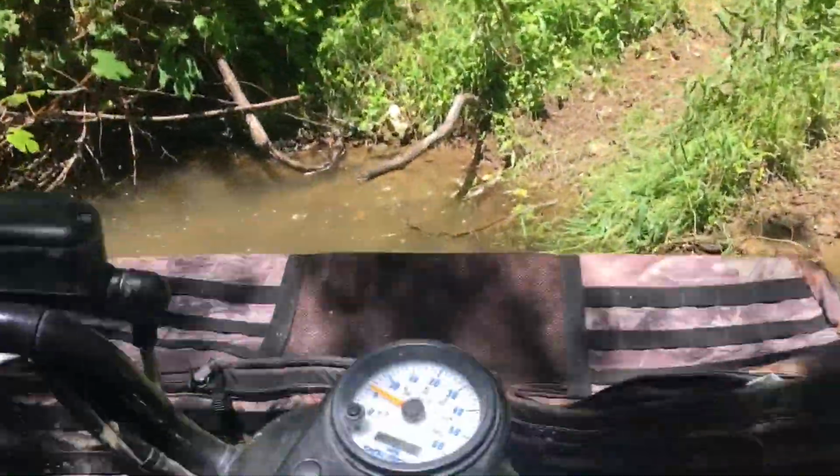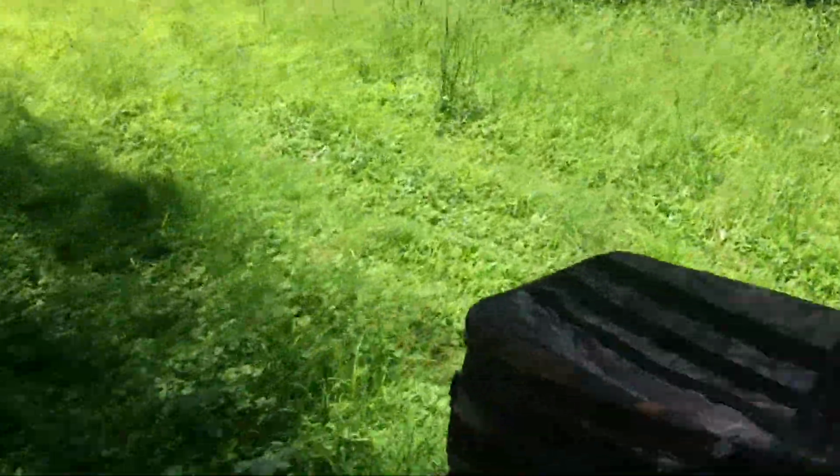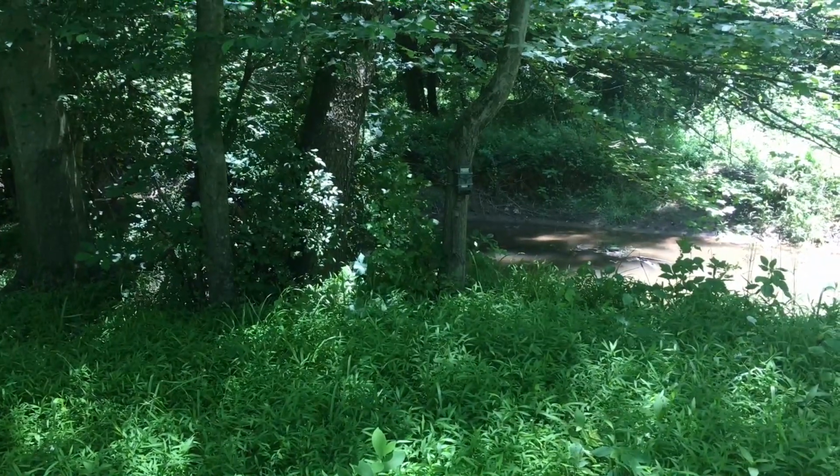Creek time. Found it. So I got a couple good pictures on this camera.